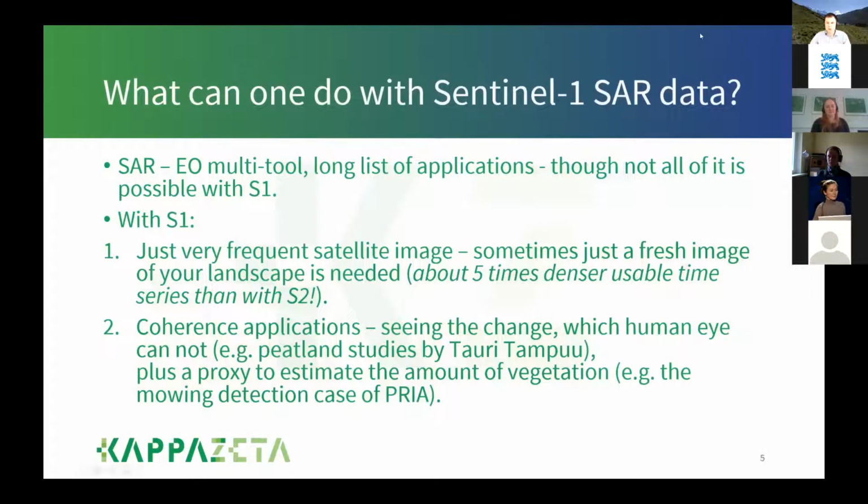So what can one do with SAR data? It's a very good question. And very correctly, SAR is called the Earth Observation Multi-Tool. It's like a Swiss Army knife: you can do a lot of things with the same instrument. To be fair, not all of these applications are possible with Sentinel-1. The global DEM, for example, is made with SAR data, but one cannot make DEMs with Sentinel-1. But still, with Sentinel-1, one can do a lot.